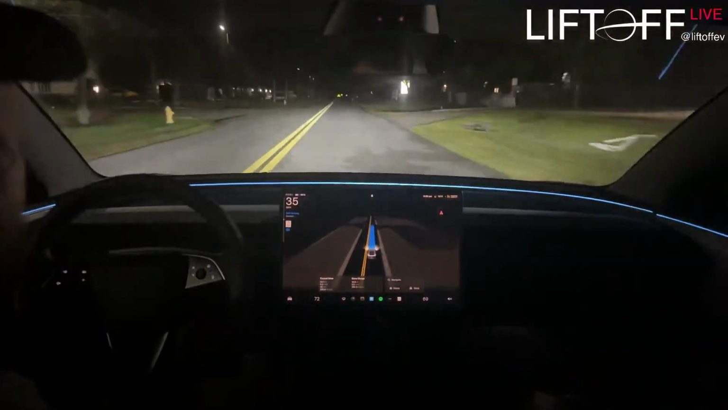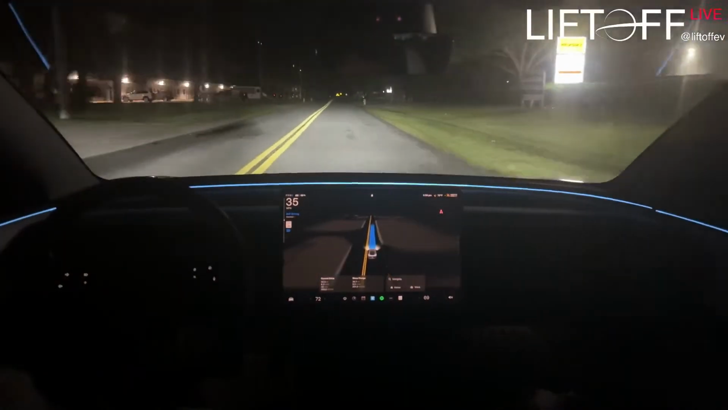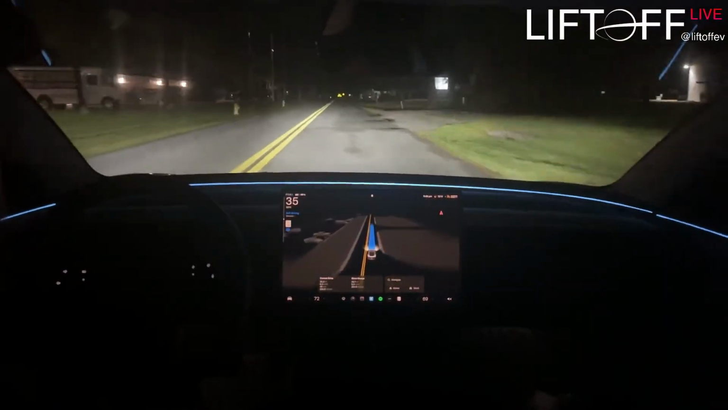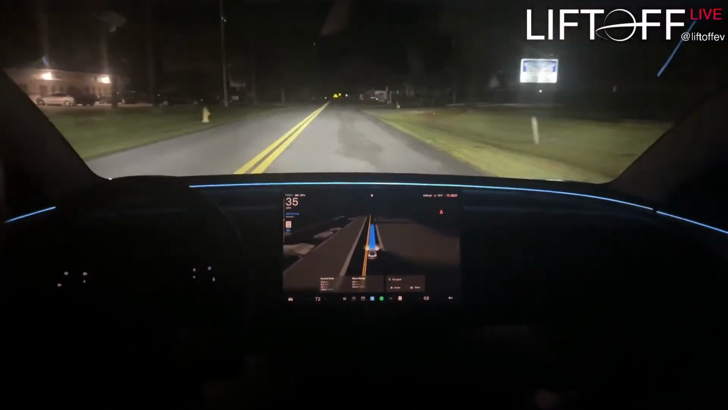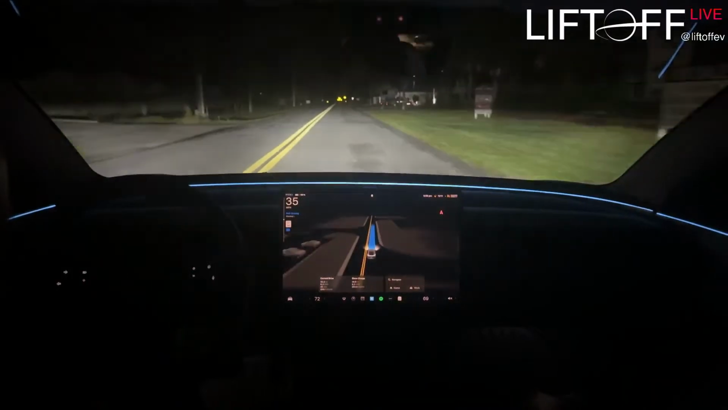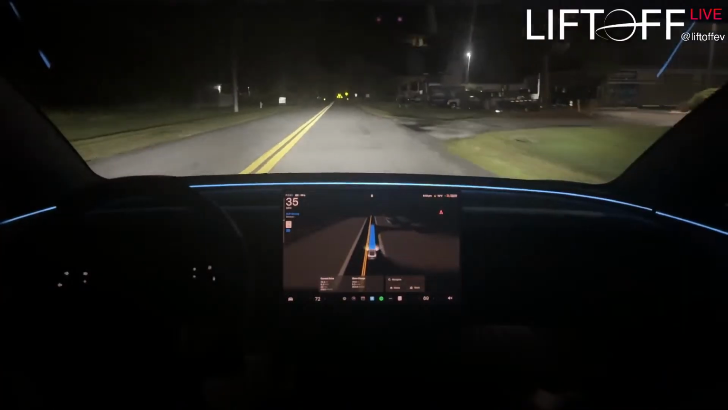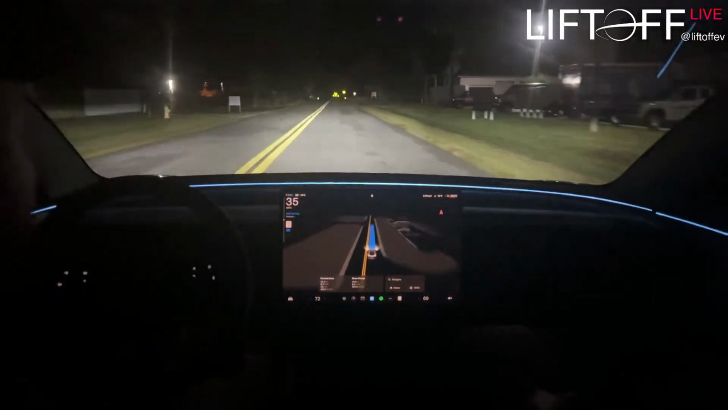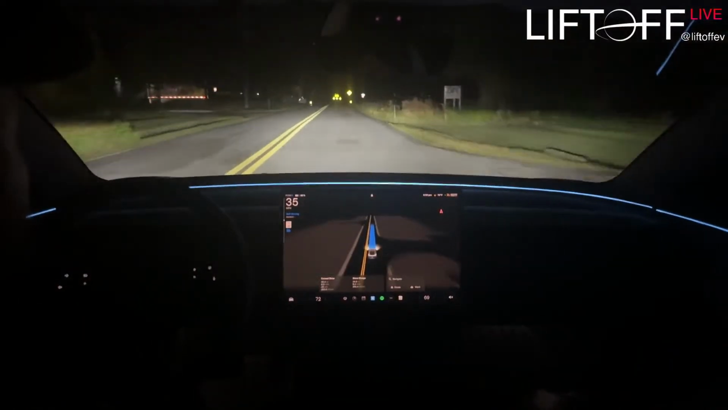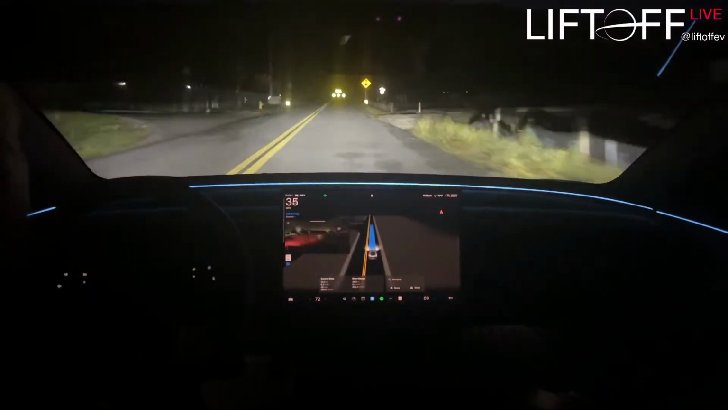Ooh, I haven't tried the drive-through trick yet. Oh, I see.